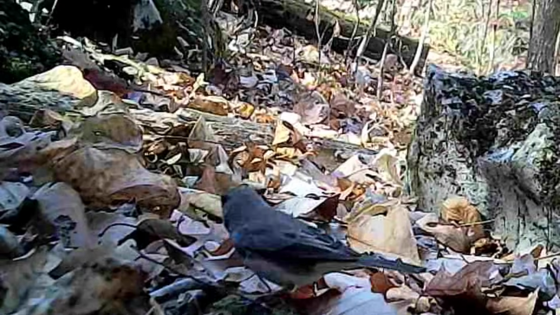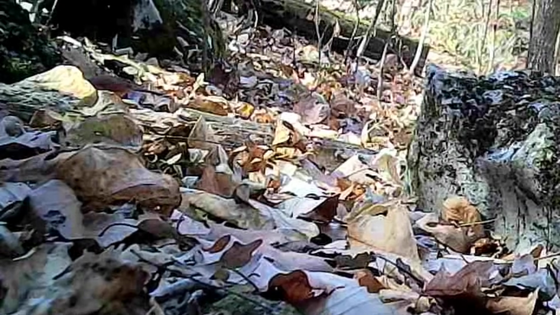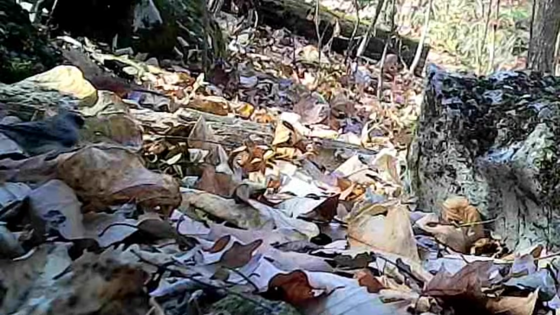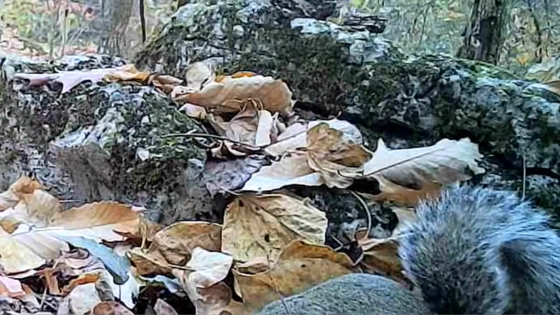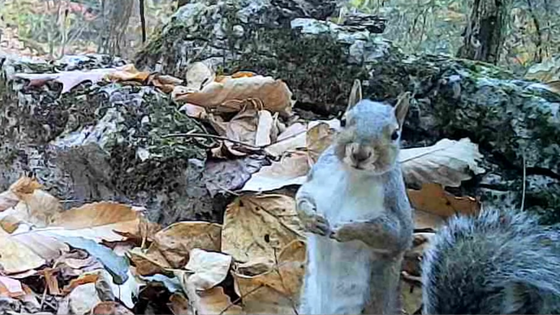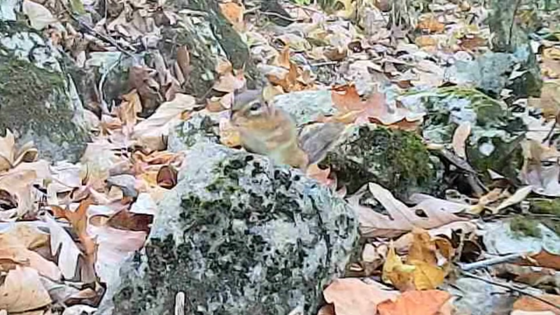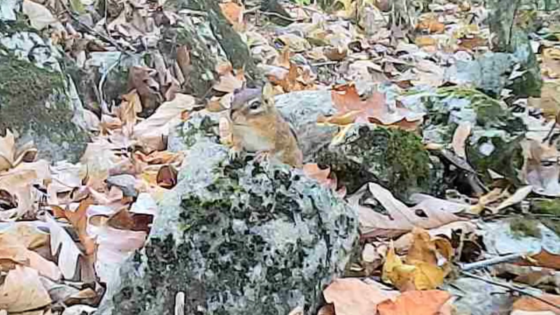What the squirrels leave them in nuts, pieces, seeds, all kinds of little birds. And there's old Ricky. He has to say hi. He's busy. And there's little Chucky. He's busy too.